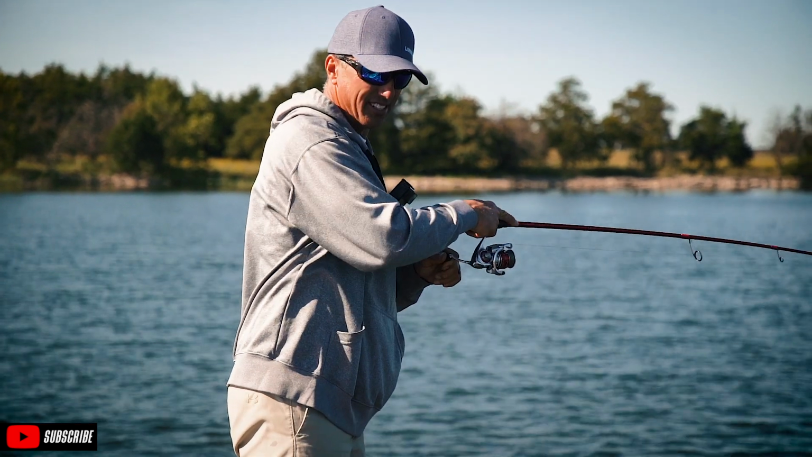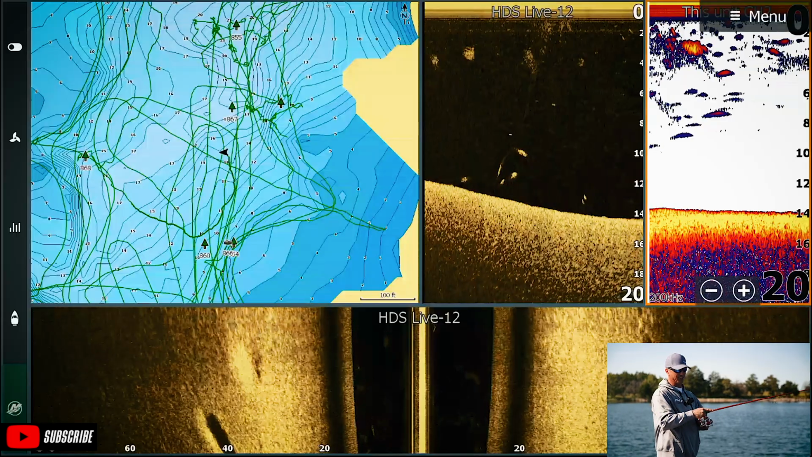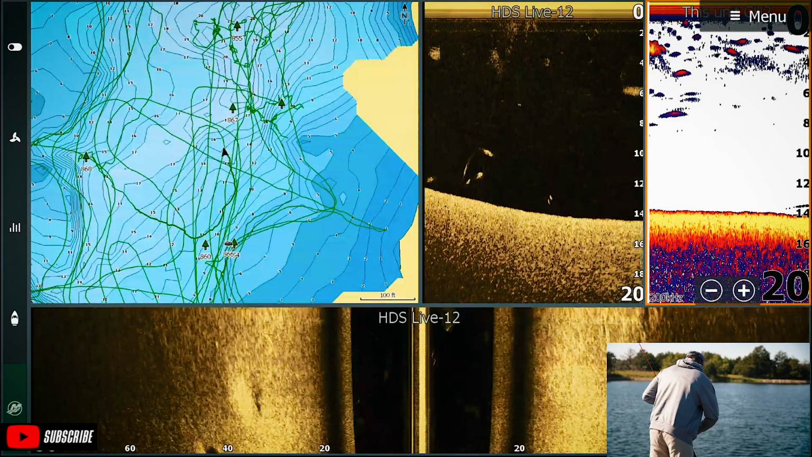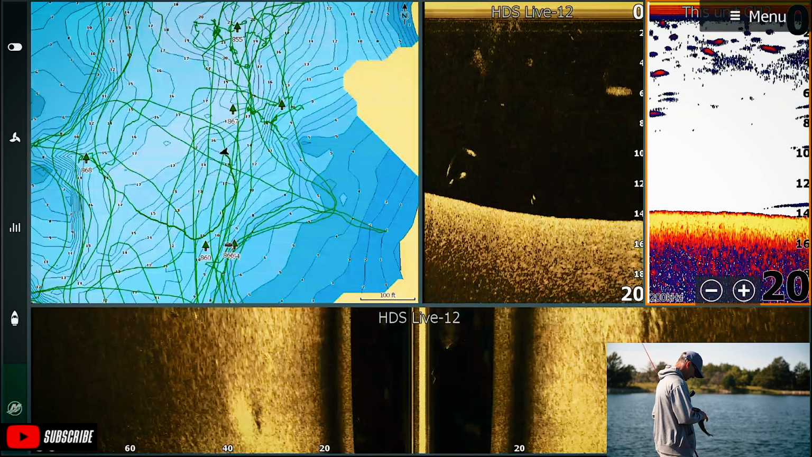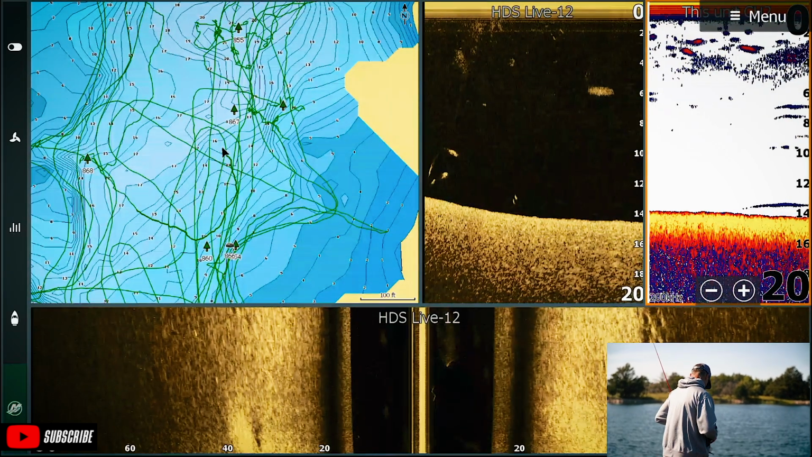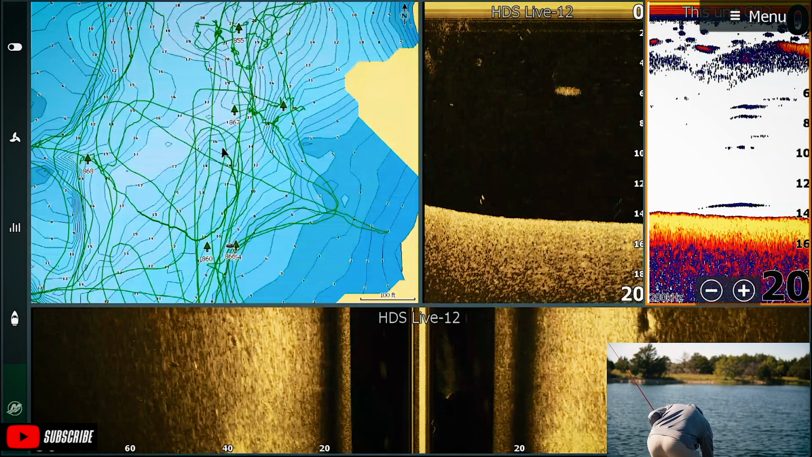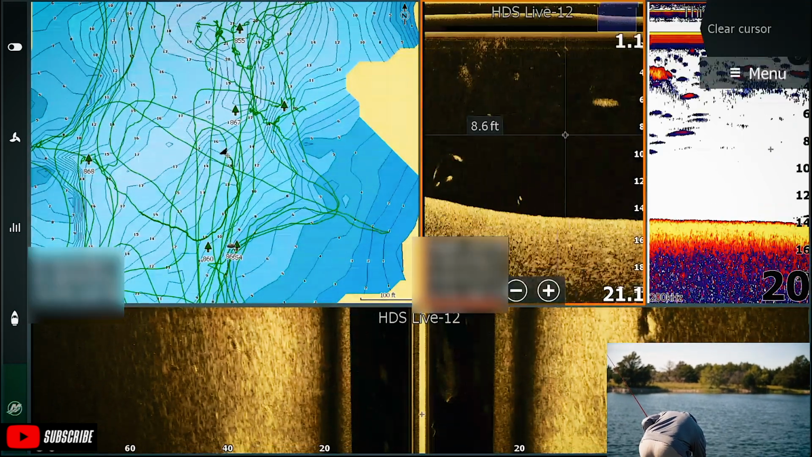That is so cool. That's such a huge advantage having that transducer in the back of my boat, because when I get in a hurry and I go over a bunch of them, I can just pitch right back there underneath the Mercury and catch one. It was those fish right there that I saw.